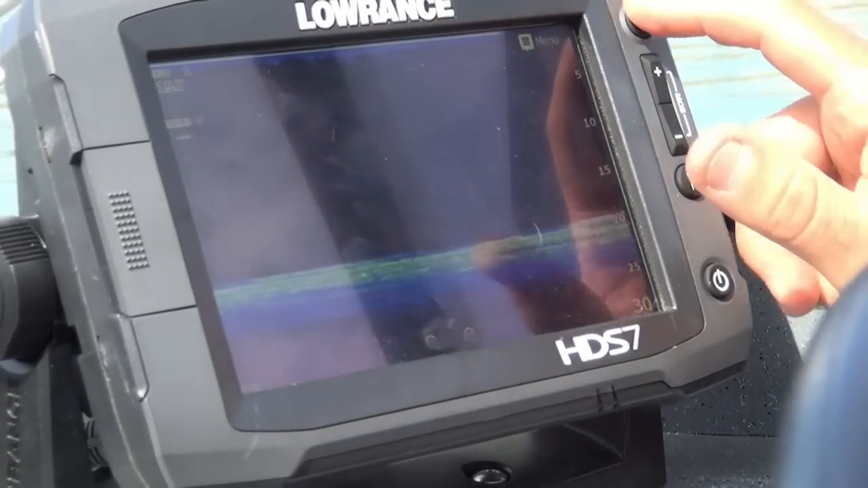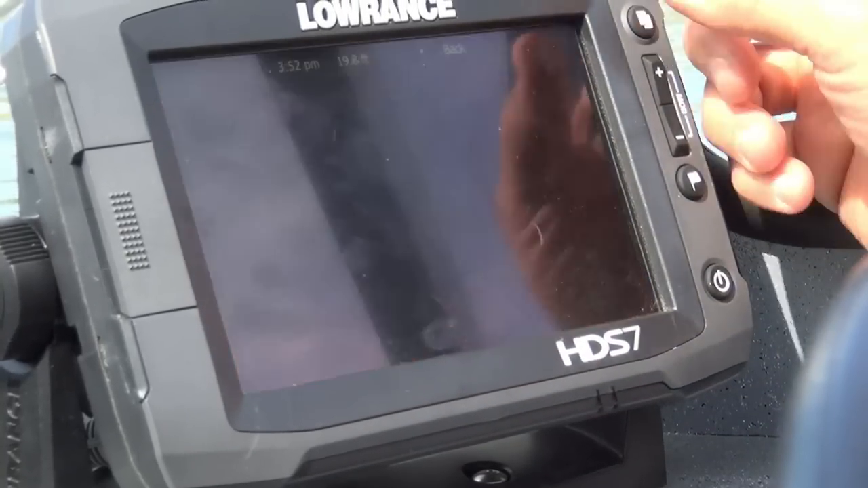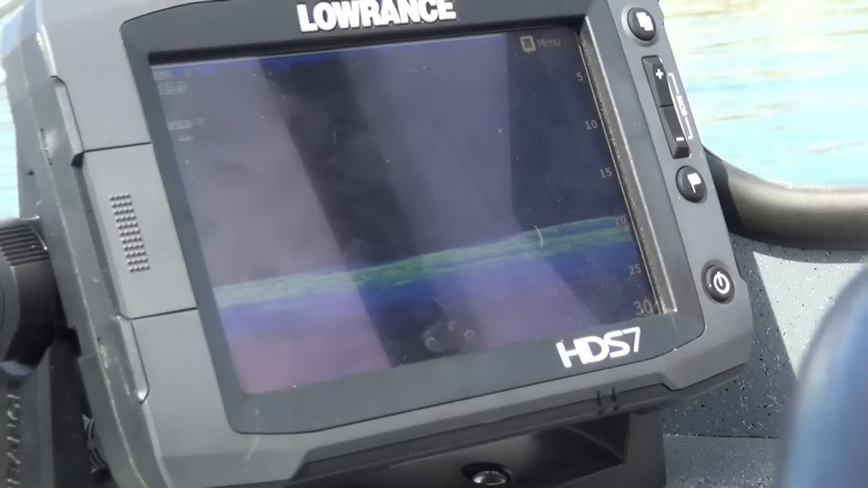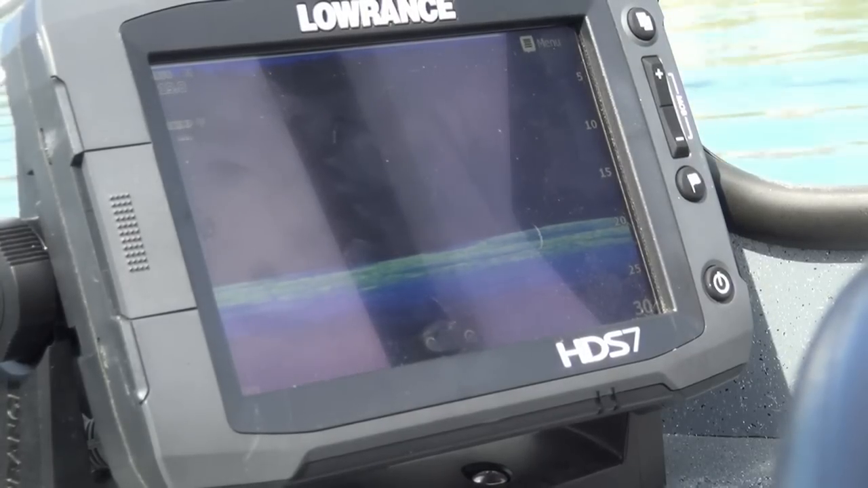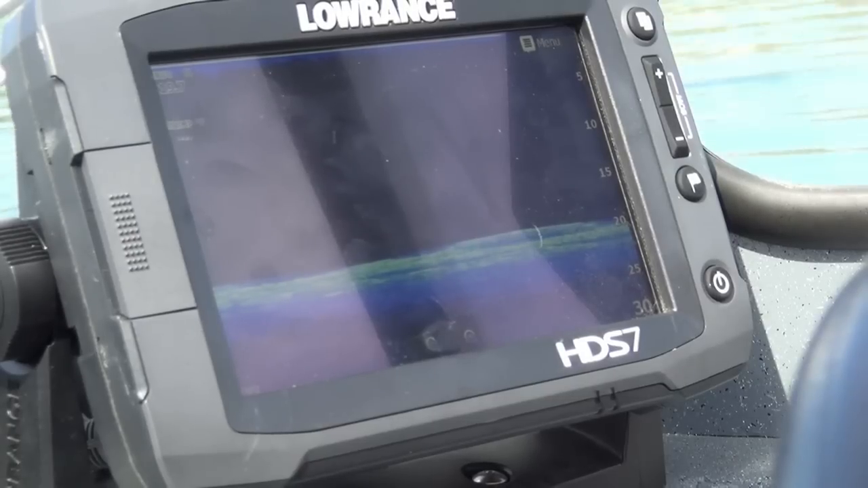And now with that blue too, now any kind of bottom structure like a log or a tree is going to show up in white. Right, that's correct. Or a fish even. Correct. I can see why you like that. It's a good contrast color, and it's real obvious what you're looking at.